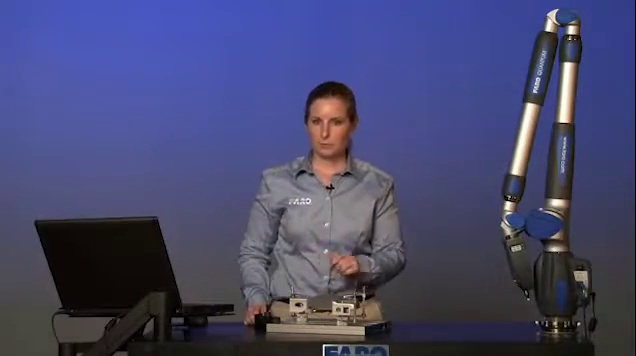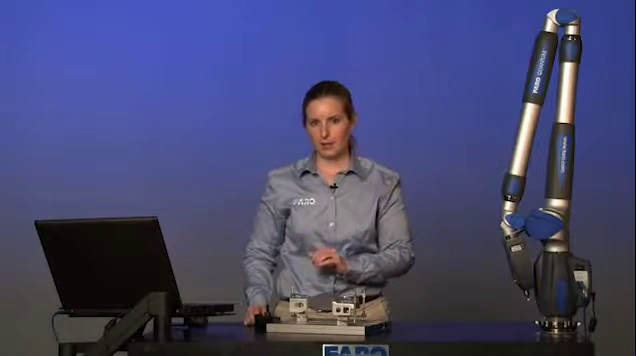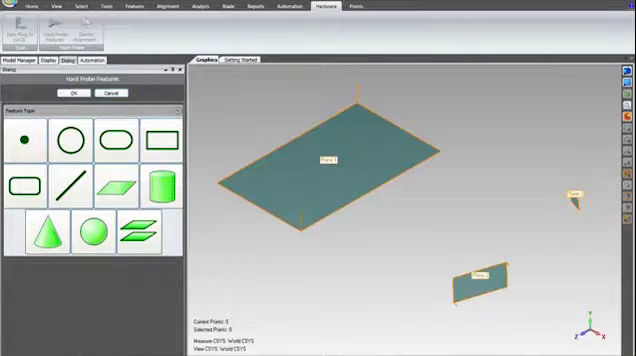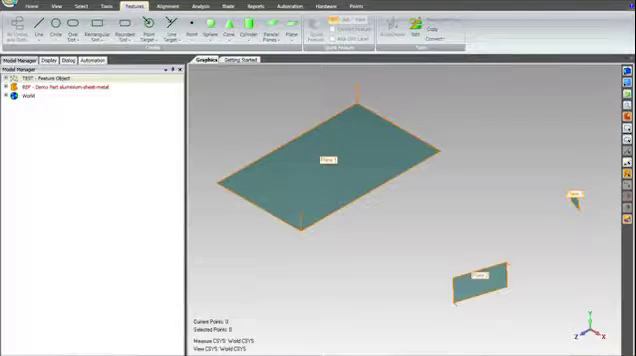Now with the 3 planes recorded on the part itself, we're going to use those to align to the CAD within the software. Select OK to close the dialog. From the Features menu, choose Quick Feature. To center the model on the screen, choose Fit to View.